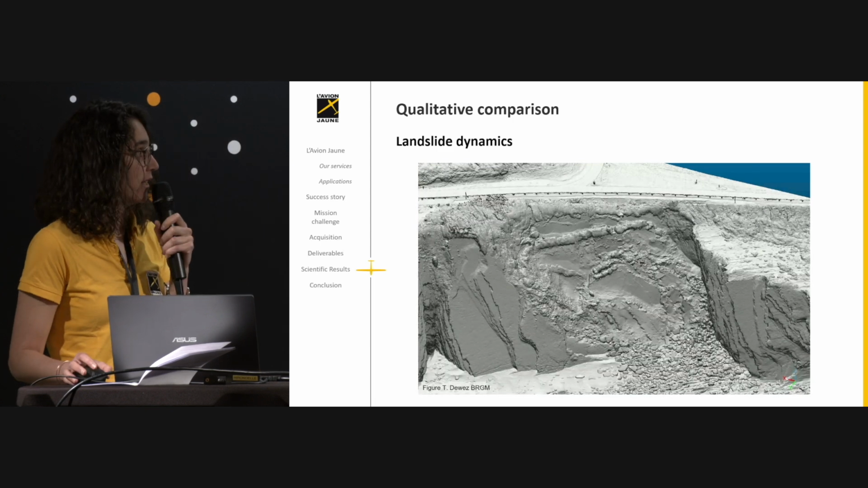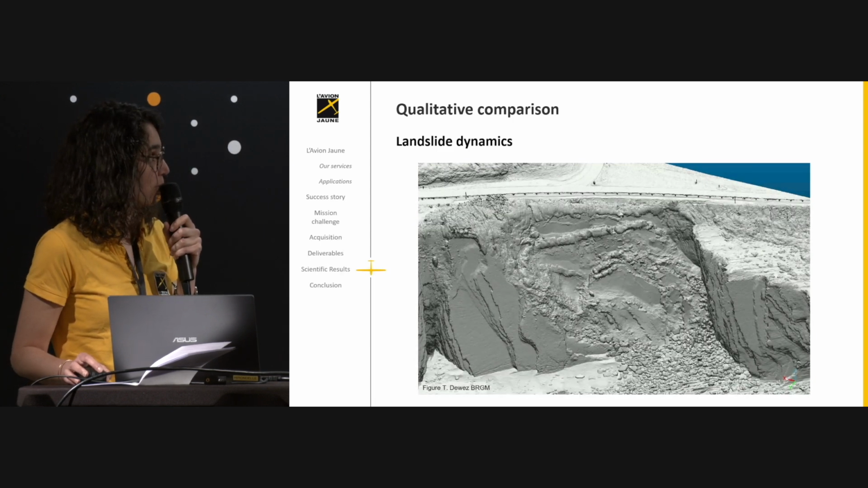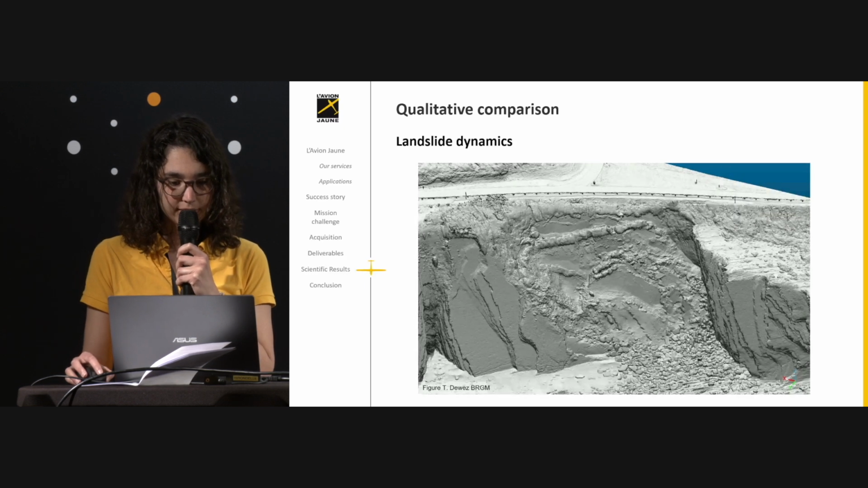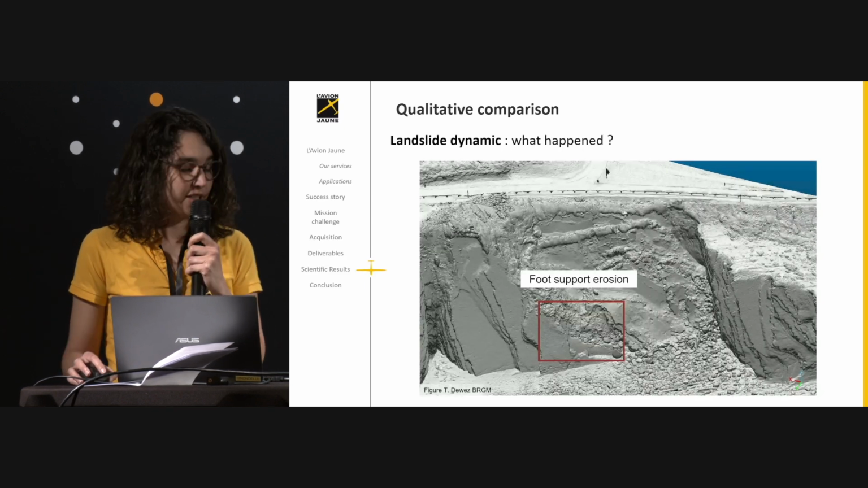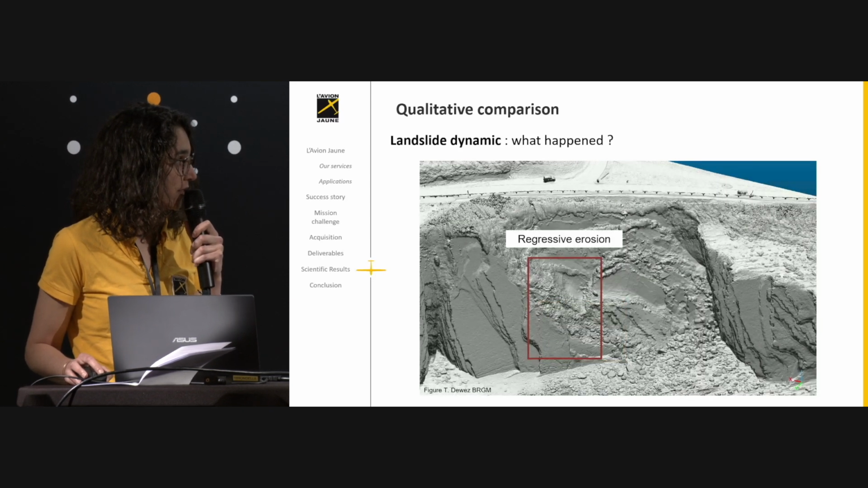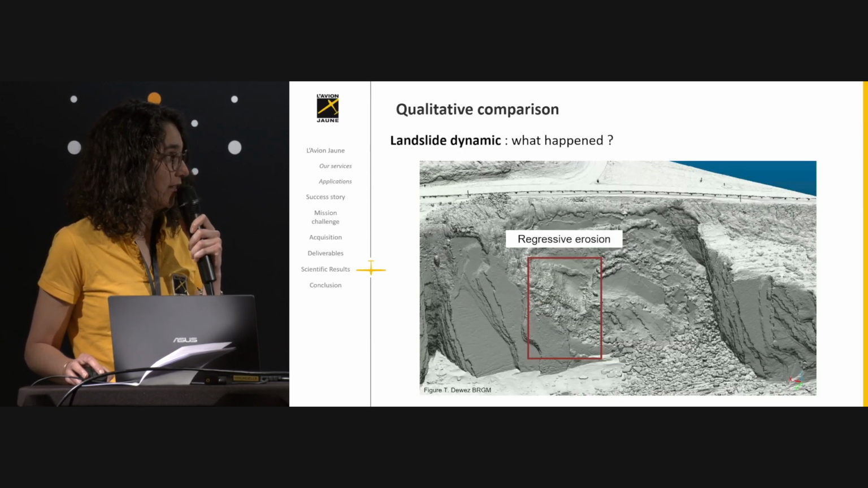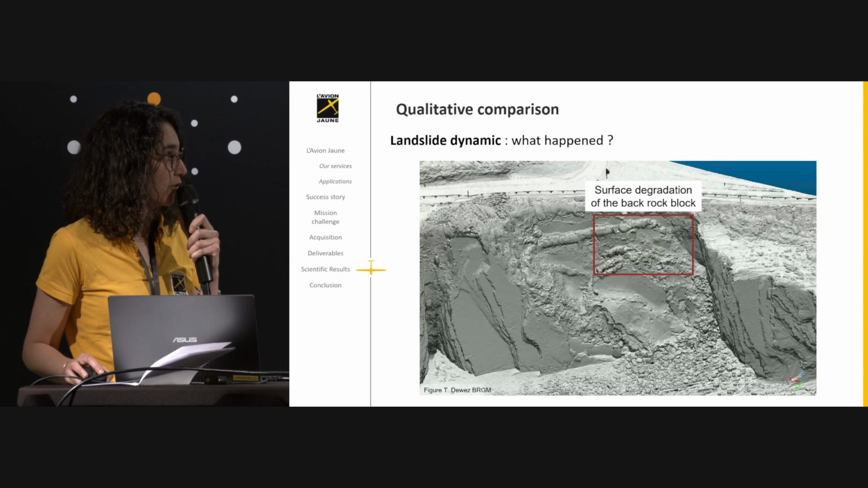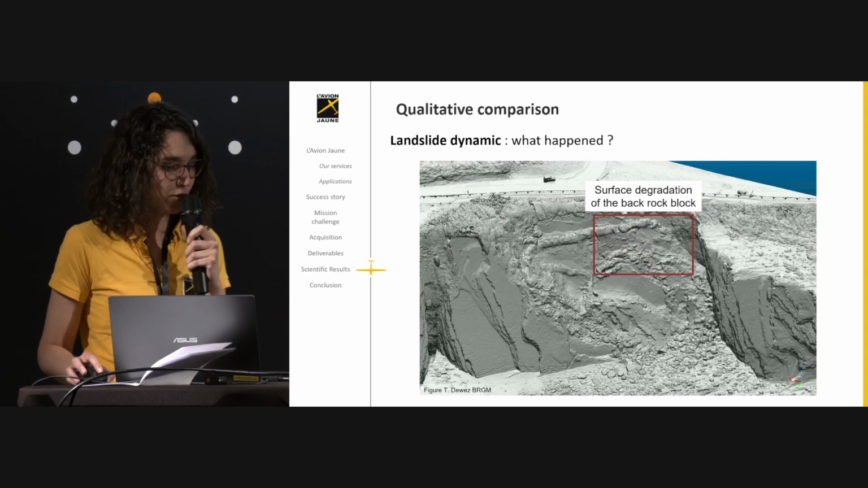So first of all, they made qualitative comparisons to study the landslide dynamics. So for example, here they identify fault-supported erosion, regressive erosion here, the destabilization of the rock block slide, and surface degradation of the back rock block.